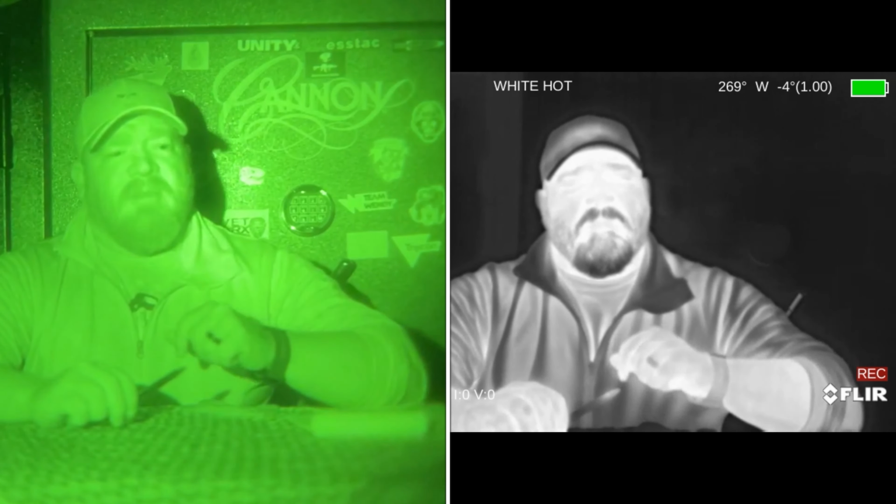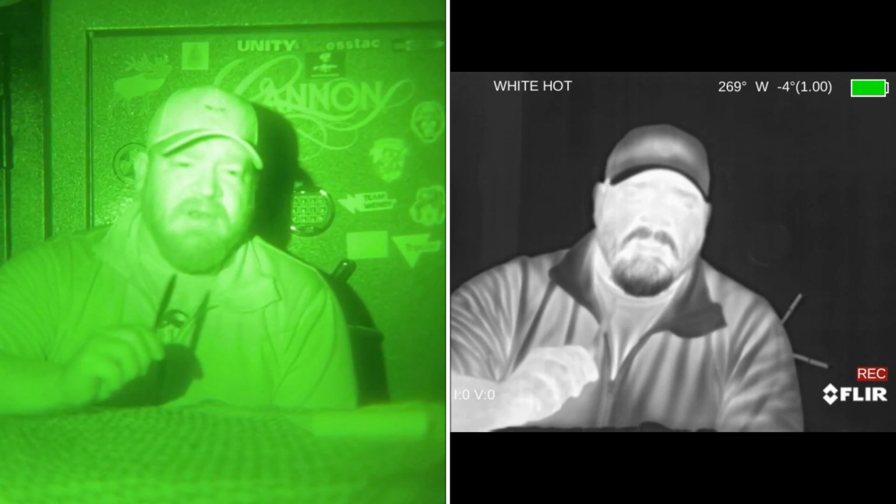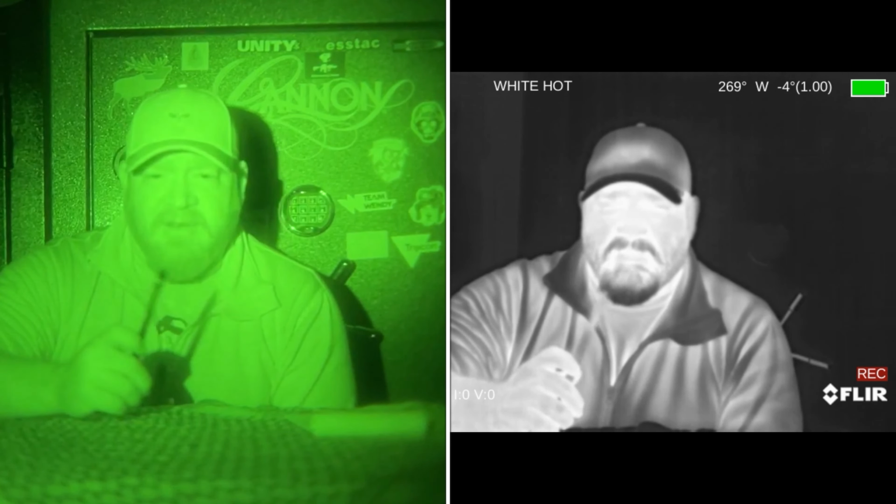Now, you don't get to select what resolution the video is recorded in or anything like that. And to be honest, when you do internally record anything onto the monocular itself, trying to review those images on the monocular, which you can do, it's just almost never worked for me. It'll show me one still image or one video or a couple stills, no videos, different things like that.